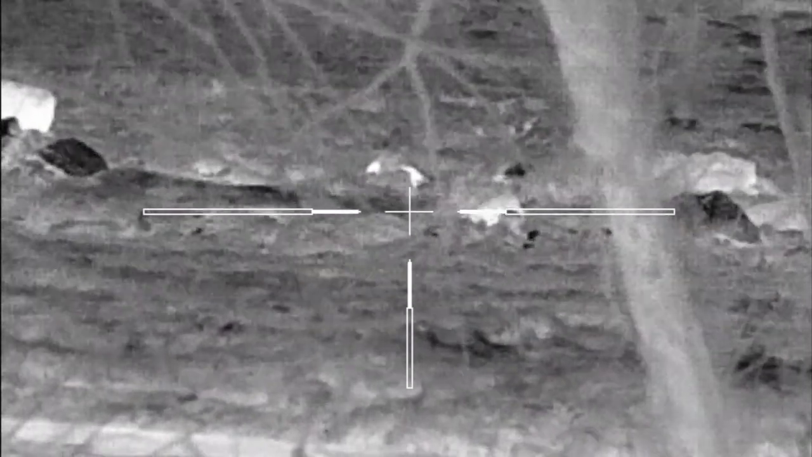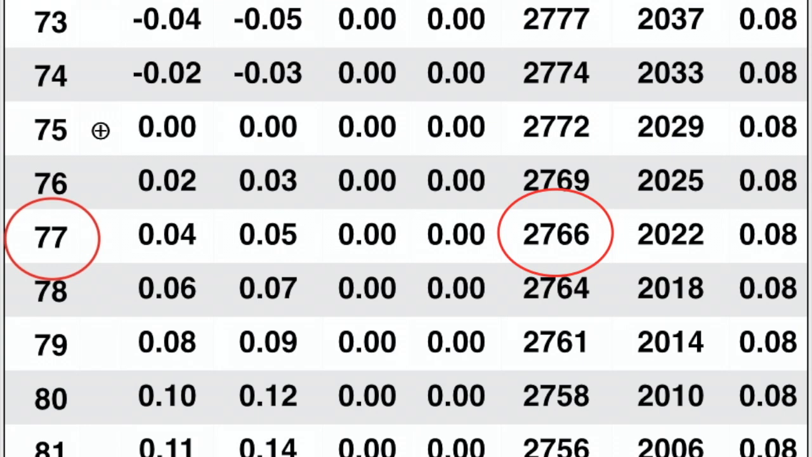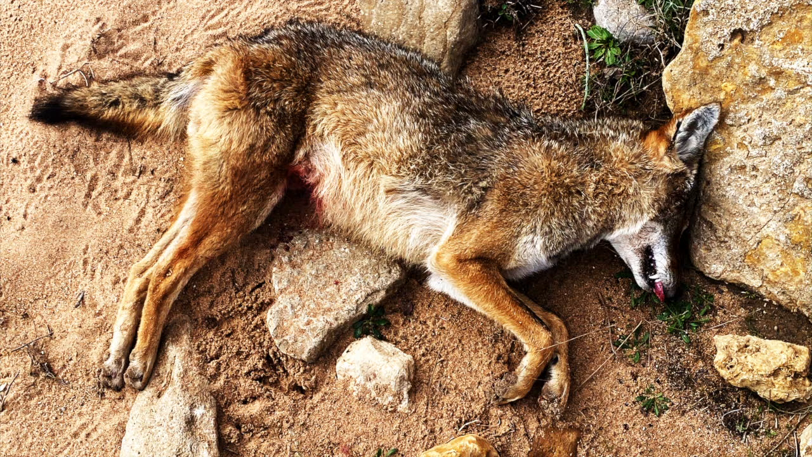At a distance of 77 yards, the 119 grain absolute hammer bullet hit this coyote at 2,766 feet per second, delivering 2,000 foot-pounds of energy. The bullet entered into the chest and exited below the abdomen.